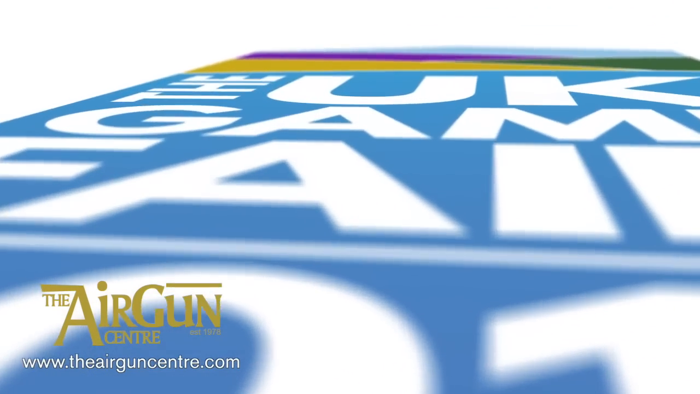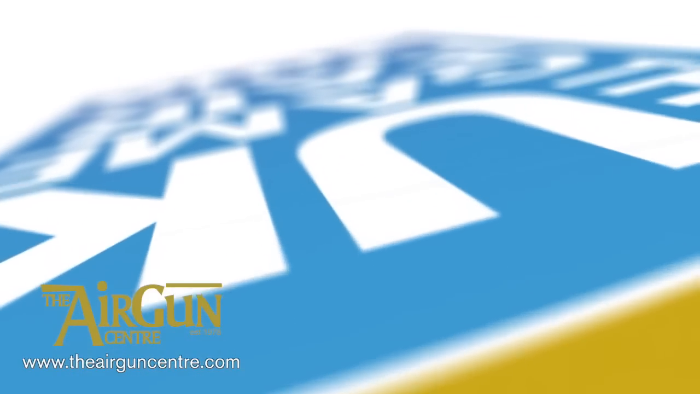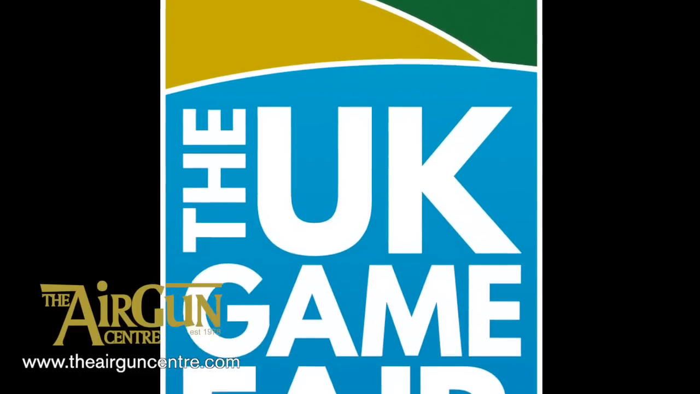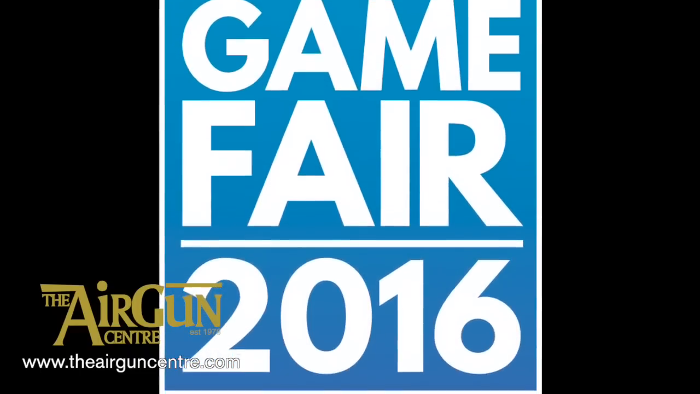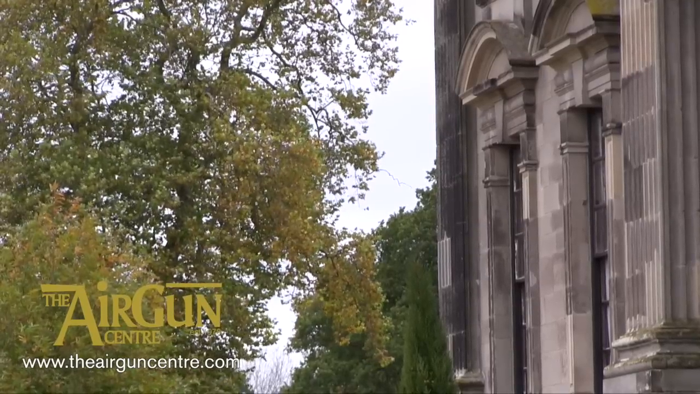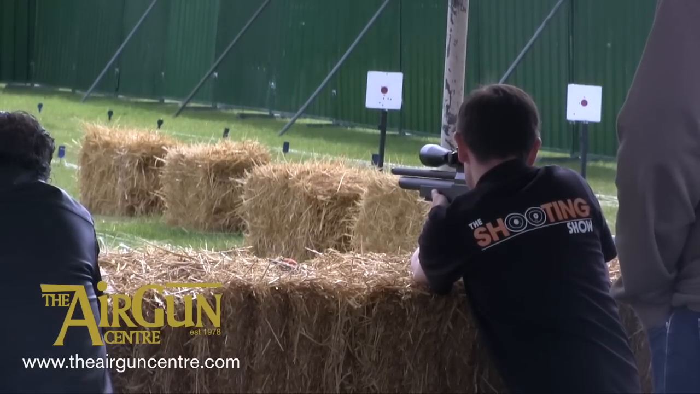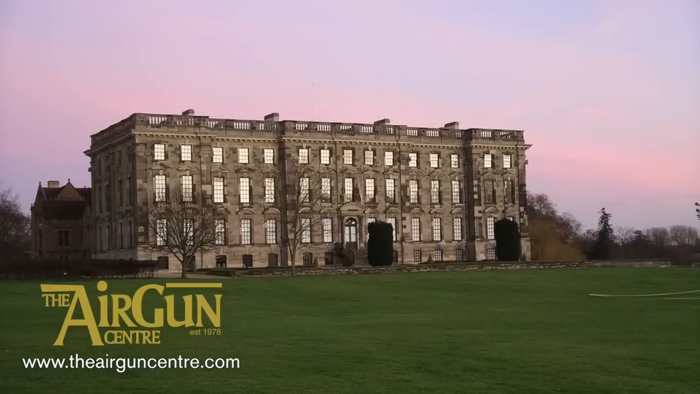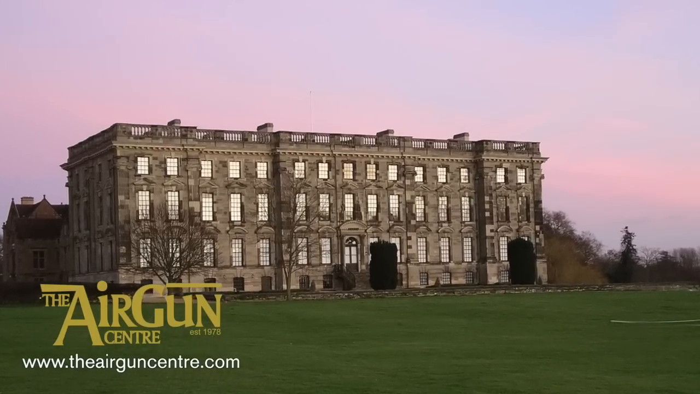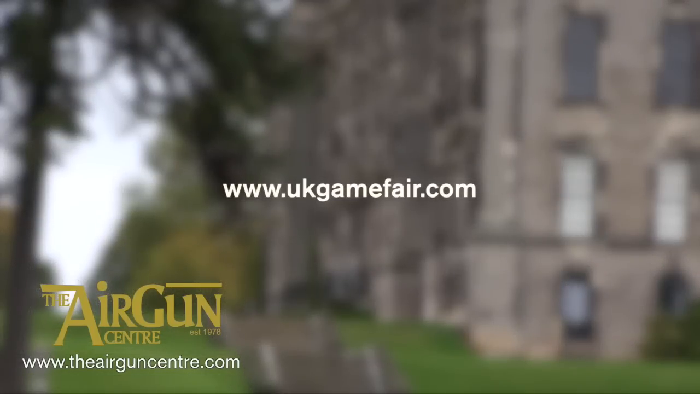Tickets are now on sale for the UK Game Fair. Taking place at Stony Park next July, the fair has put value for money first, with an advanced adult ticket costing £17.50. That's half of what you could have paid at this year's CLA Game Fair. The UK Game Fair is the new flagship event for field sports and promises to put shooting, fishing, gun dogs, hunting and estate management back at the heart of country fairs. Find out more at ukgamefair.com.